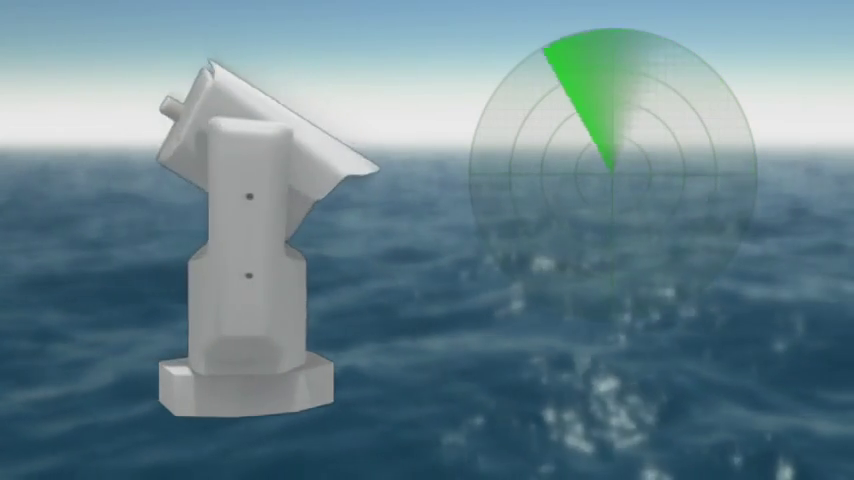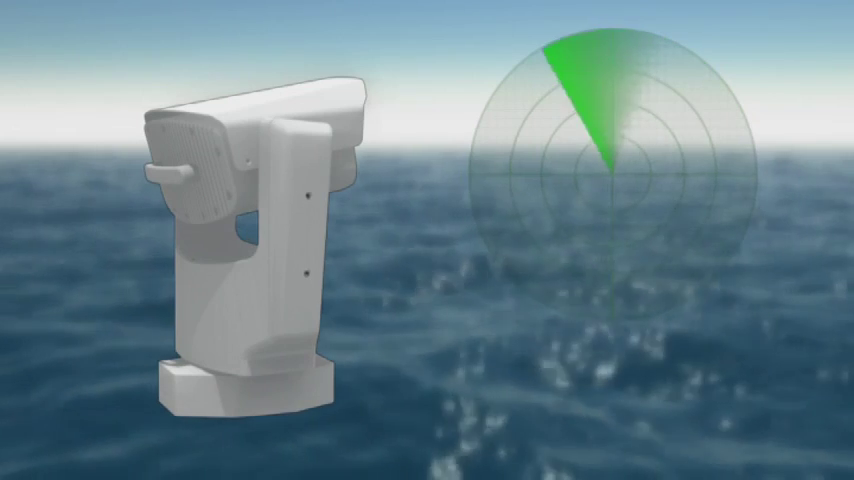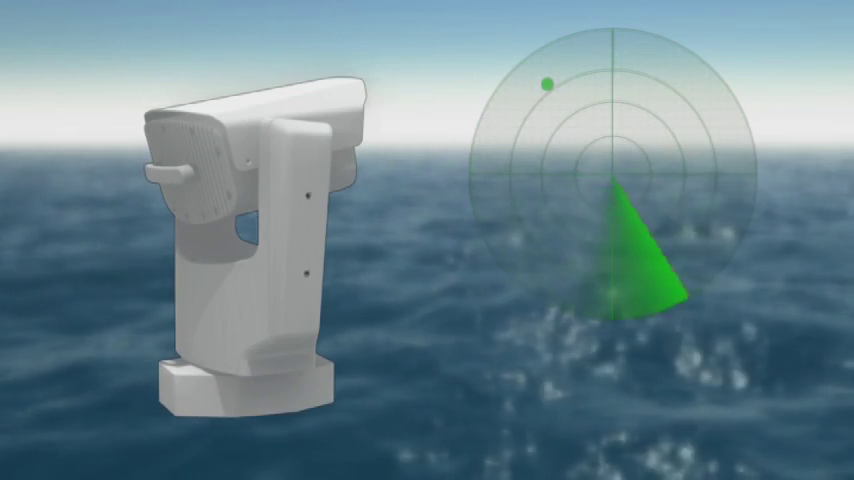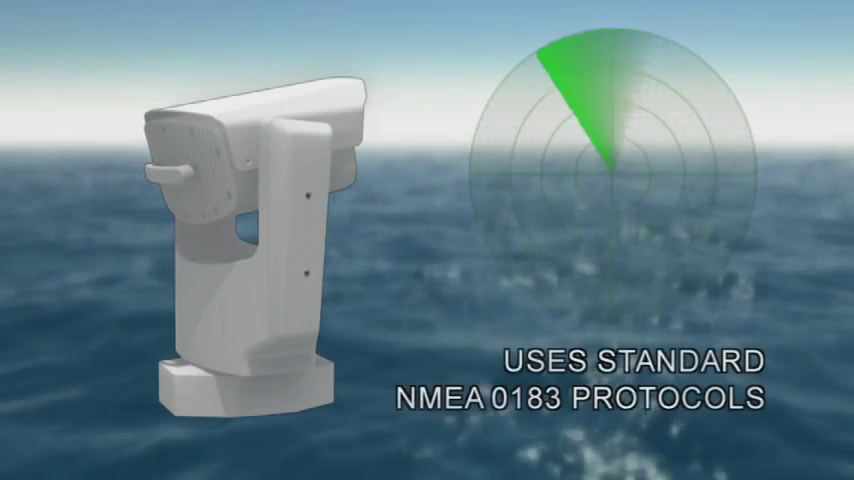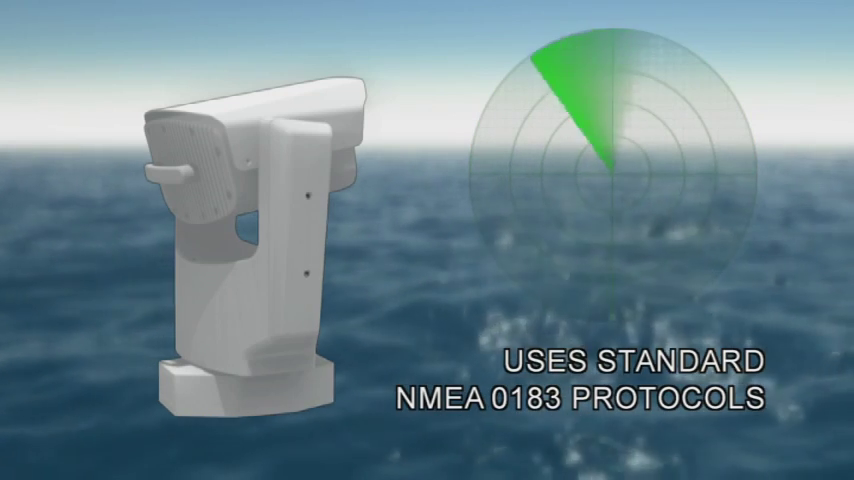It can be equipped with an optional radar tracker that automatically points the Voyager 2 to objects found by the radar and tracks them. This powerful and useful feature works seamlessly with most existing radar systems.